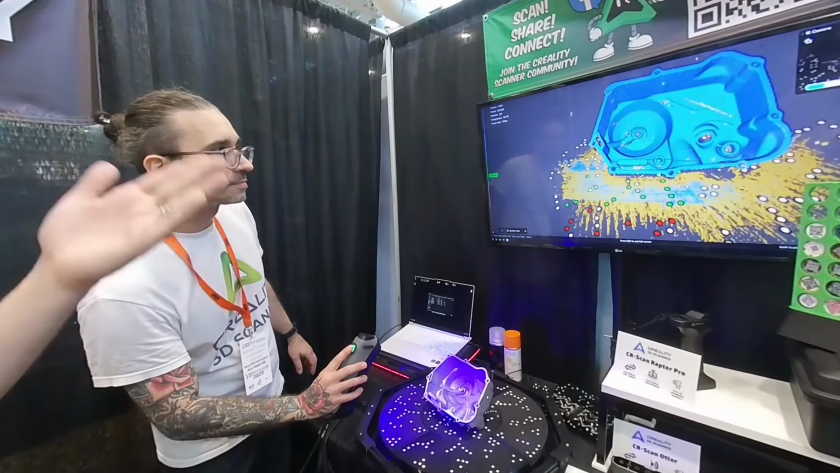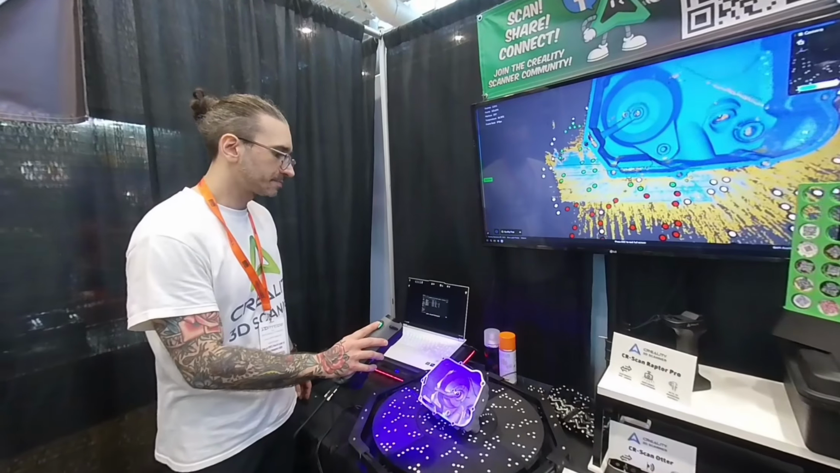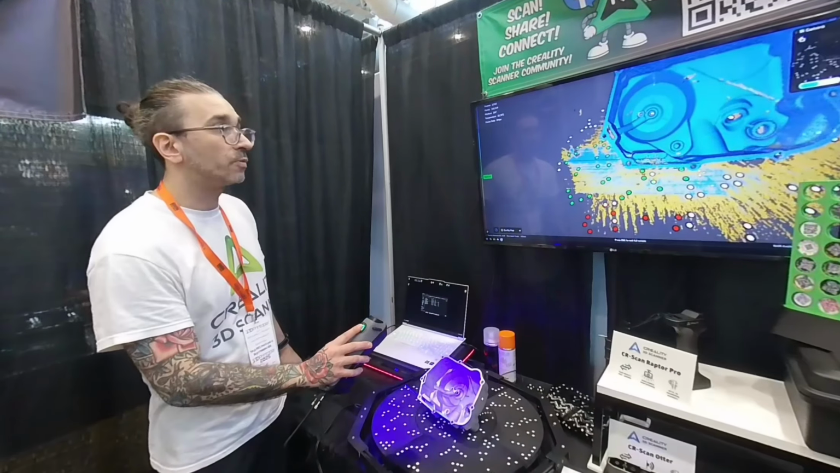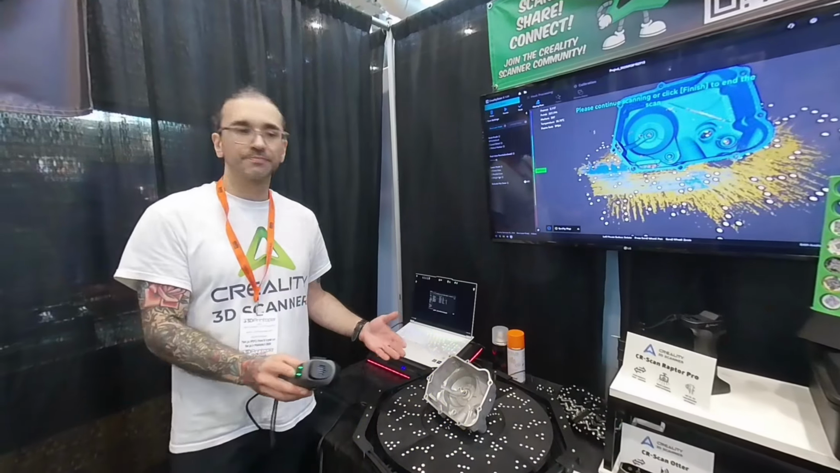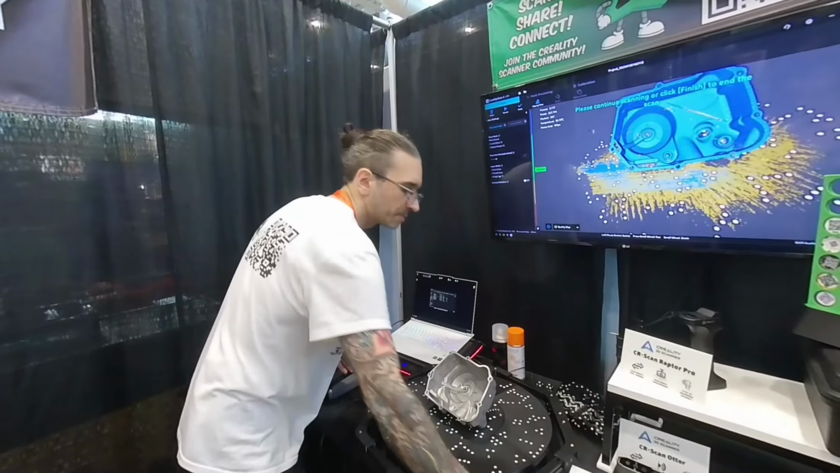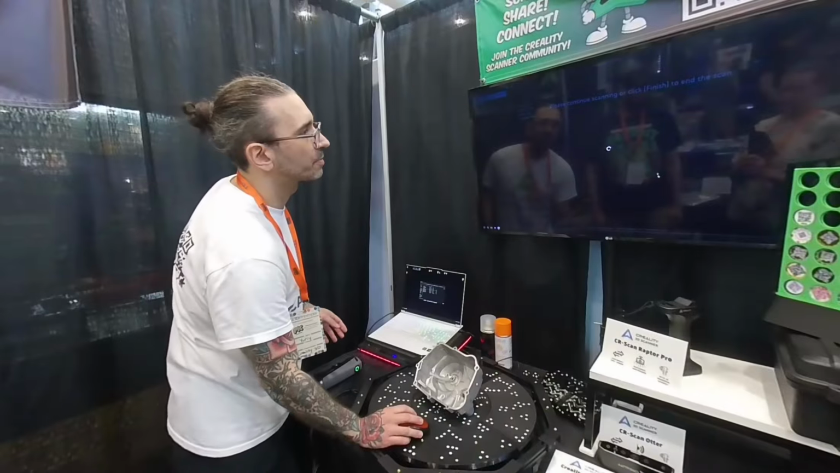And it's already starting to turn blue. Yep, and there's just a little bit of yellow in there. Yellow means that we picked up data. Blue means we picked up enough data. So from here, we'll just do the same exact thing we did earlier and clean up the bottom real fast.